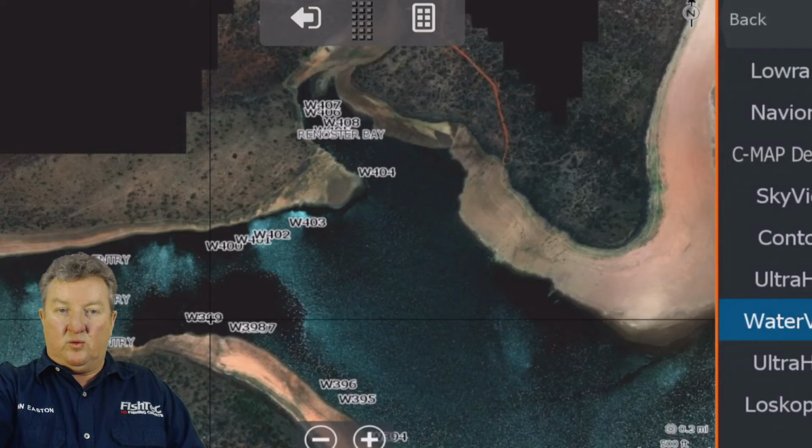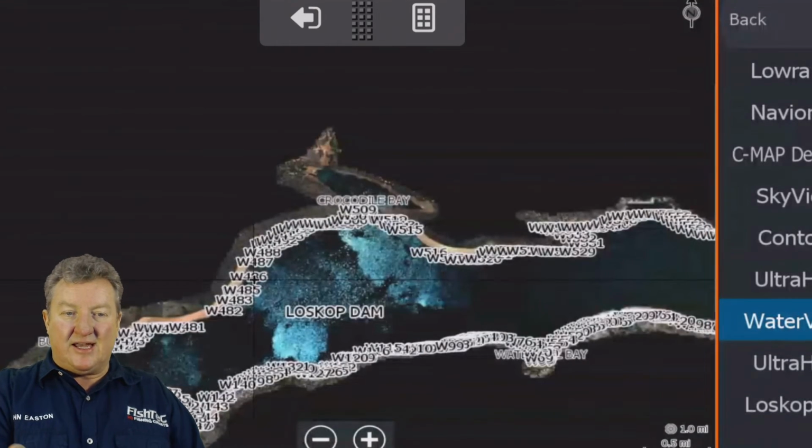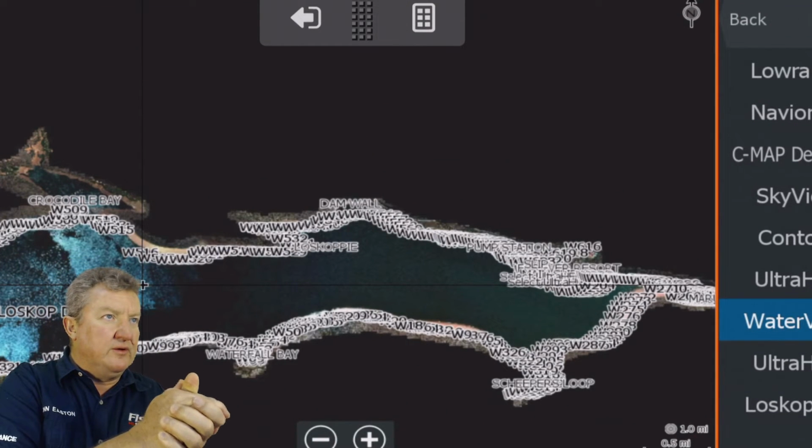Yes, you know what? Quickly, while we're here, there's about 600 of these water level photographs. Let me just have a look.